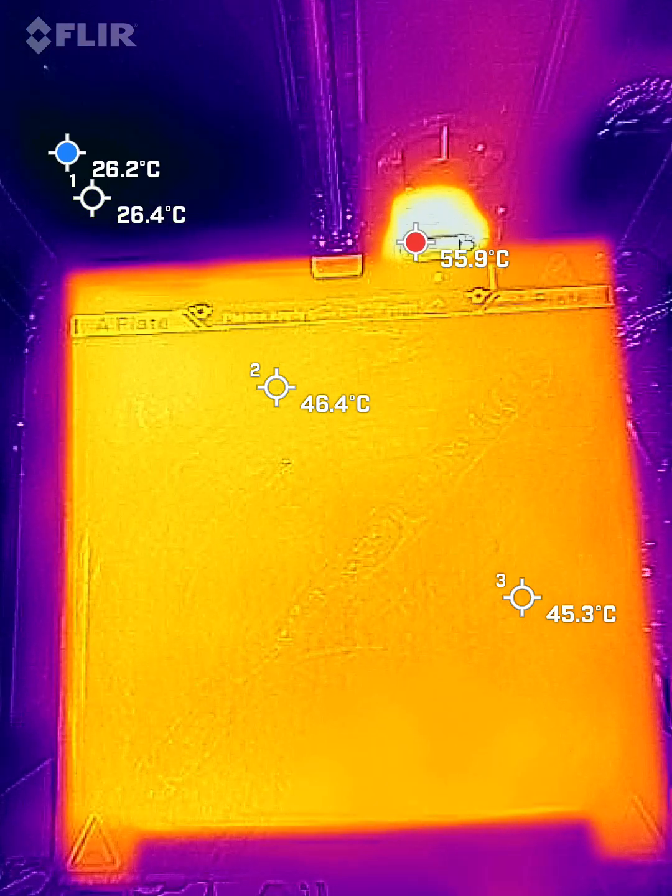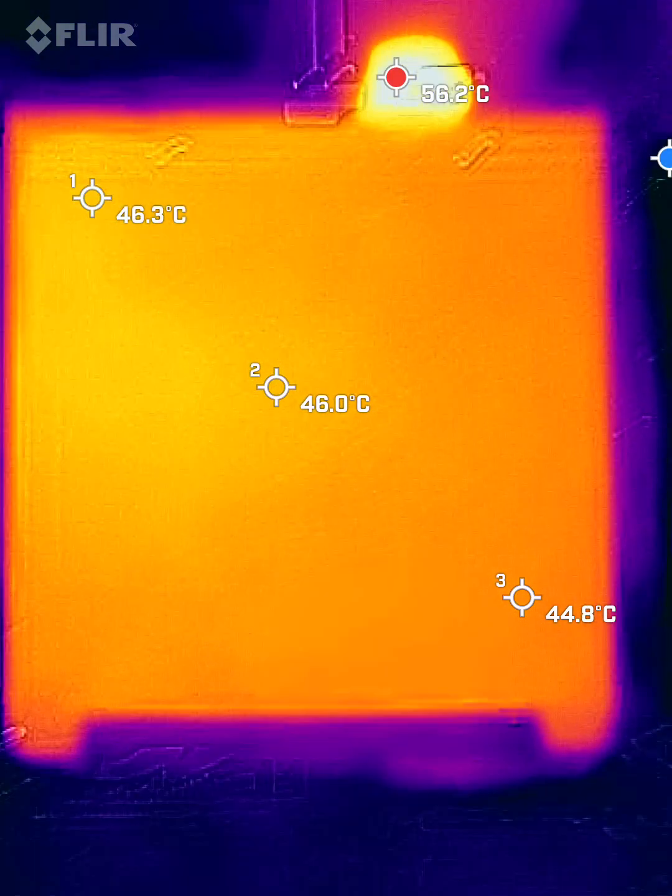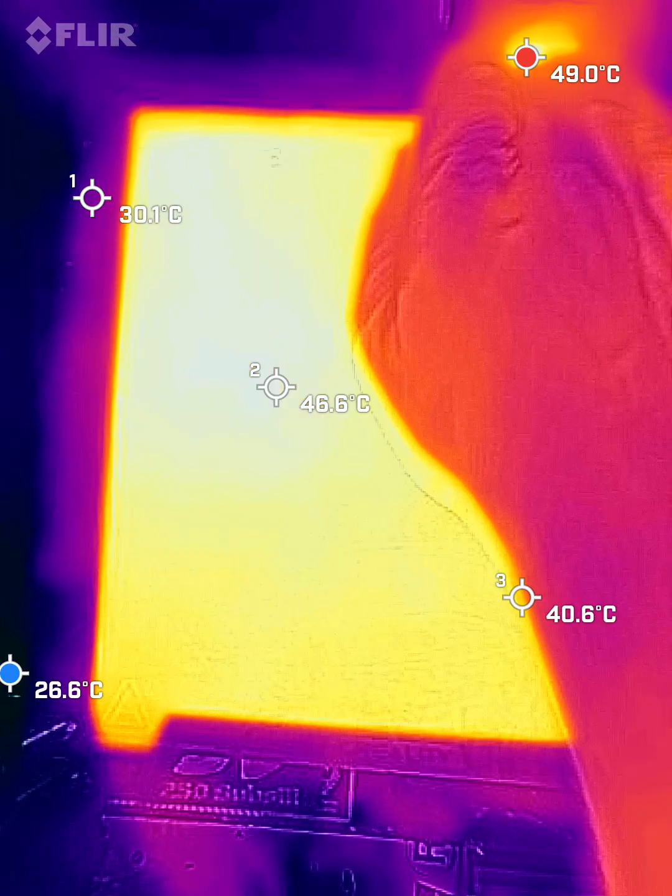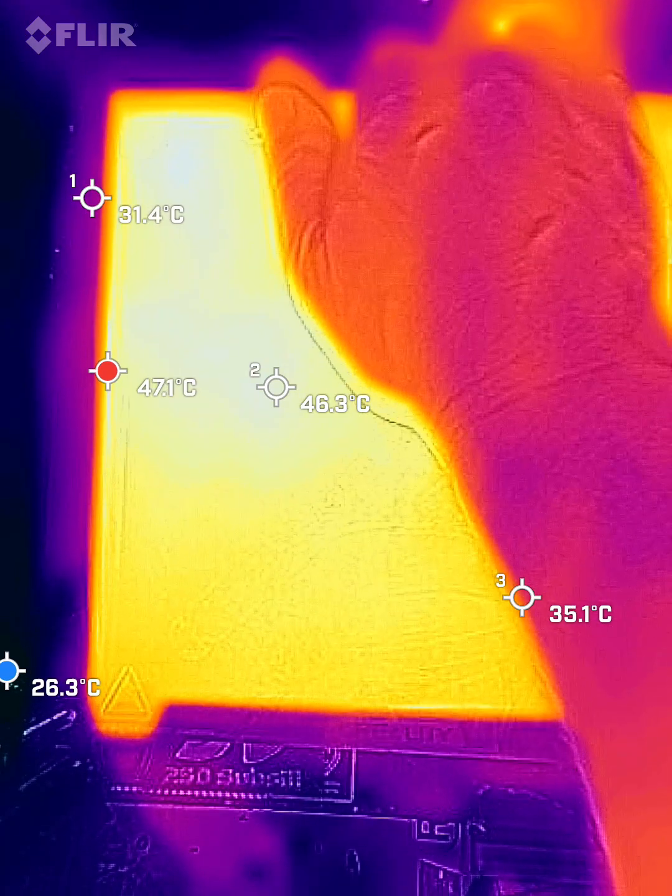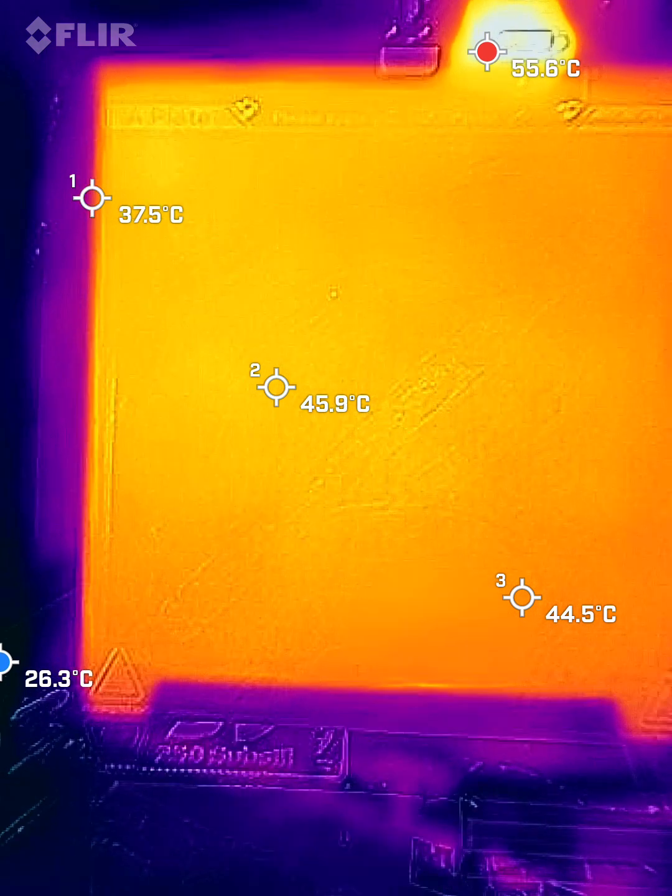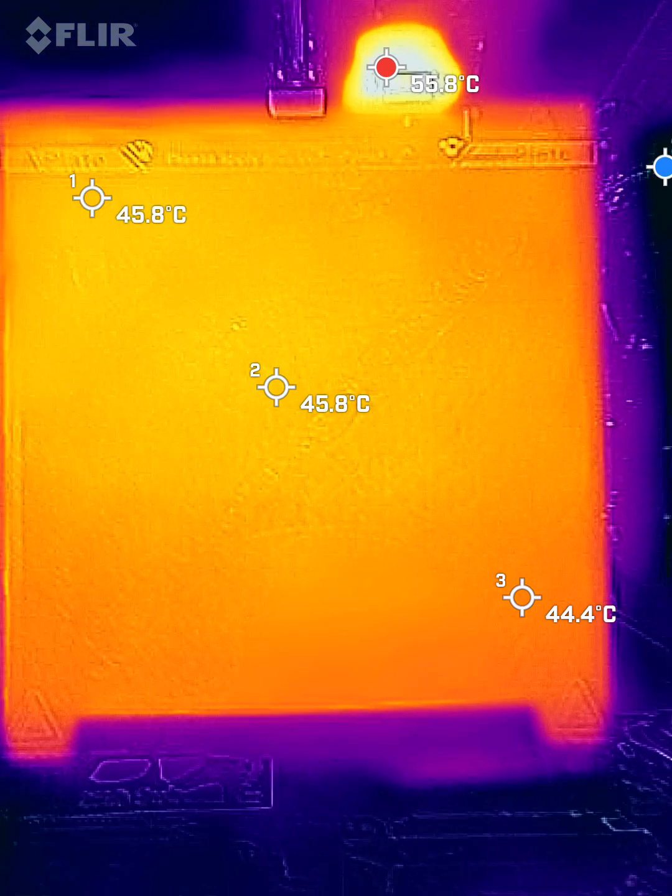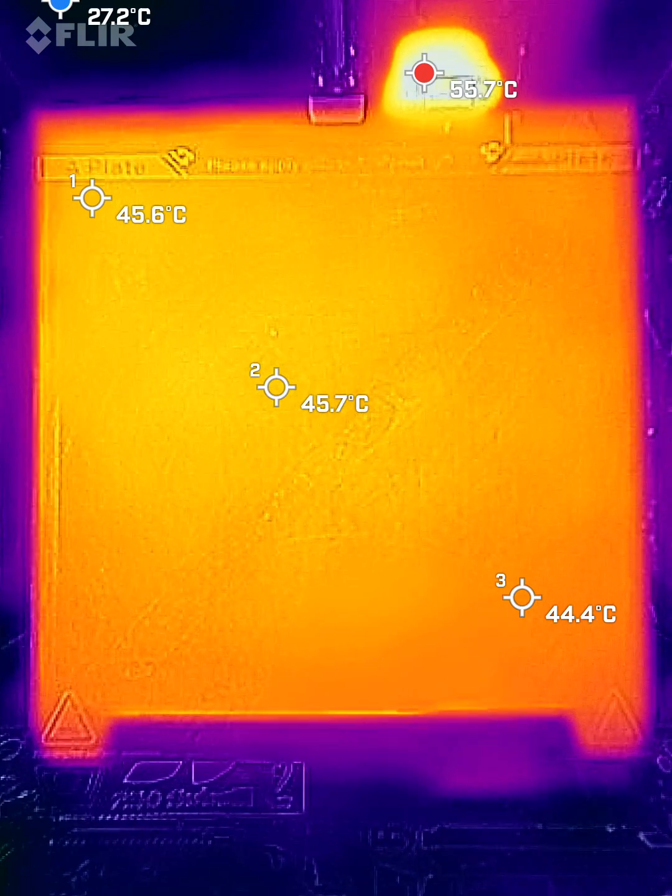That's strange that it's so hot right there. I just tried to put my hand through the glass to reach that. It doesn't really feel warm. Tough to say. It's not hot. All right, we'll just let it go to equilibrium here. All right, looks very uniform. In fact,